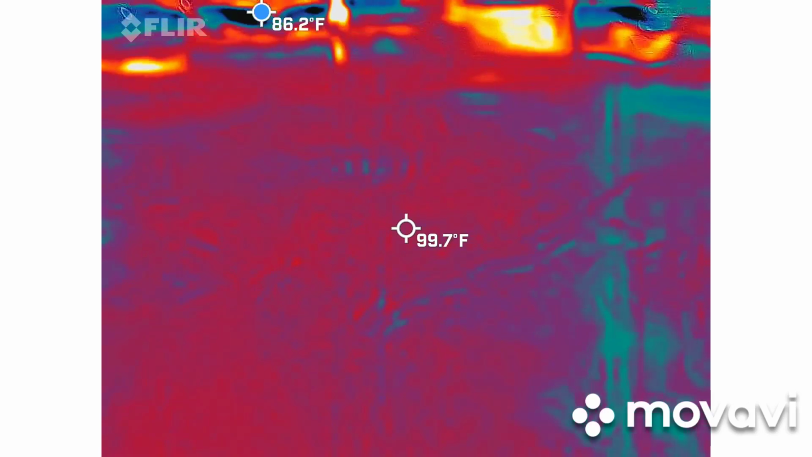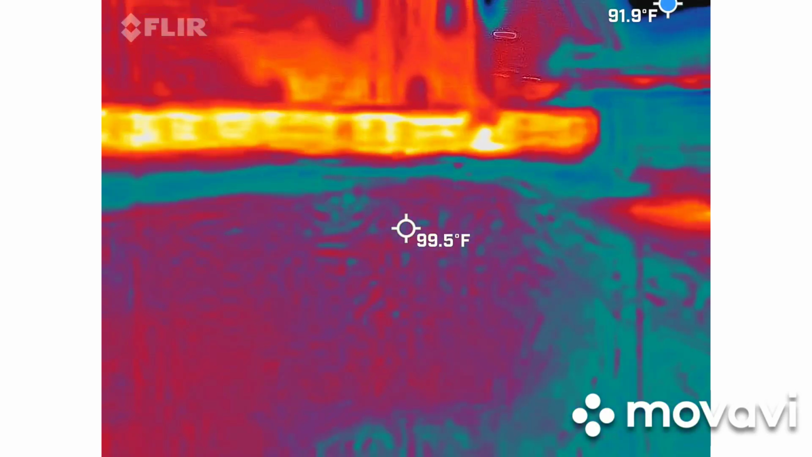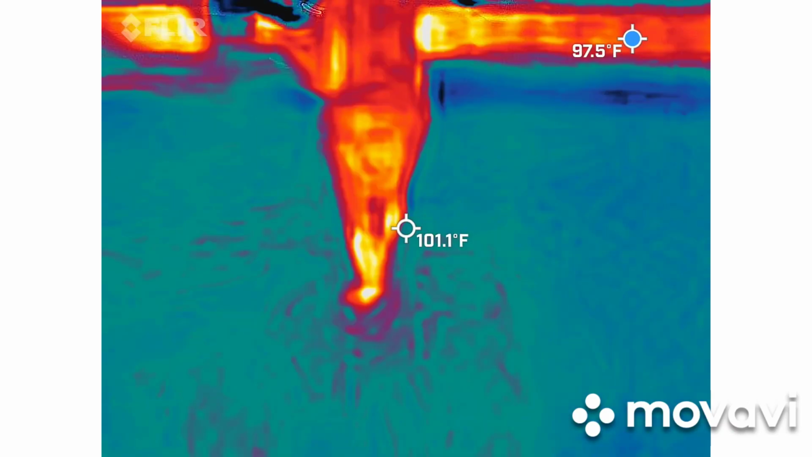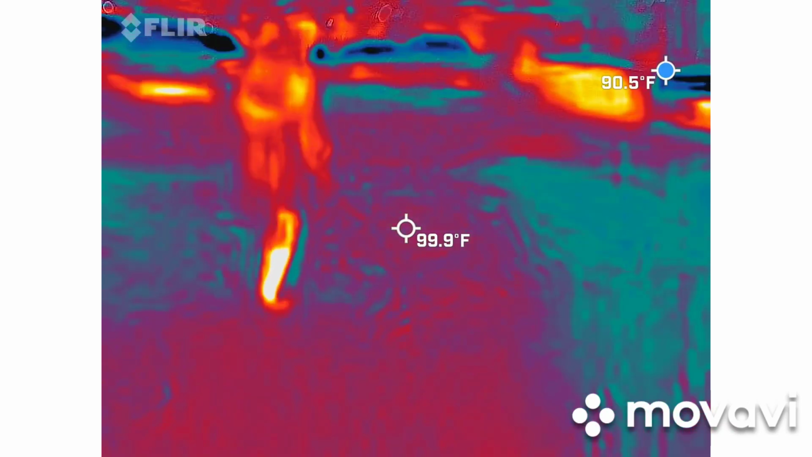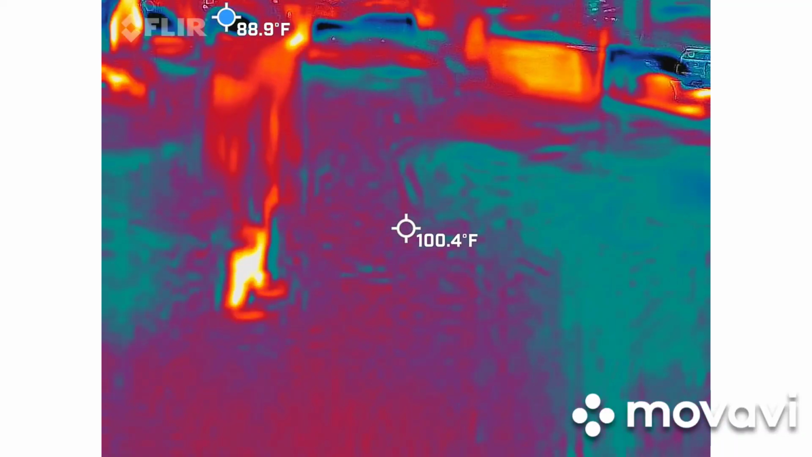All right. Mariana, what do you got? Oh, she's at 20 grand 10. Eliza, I want to see blue or purple. Blue or purple, Eliza.